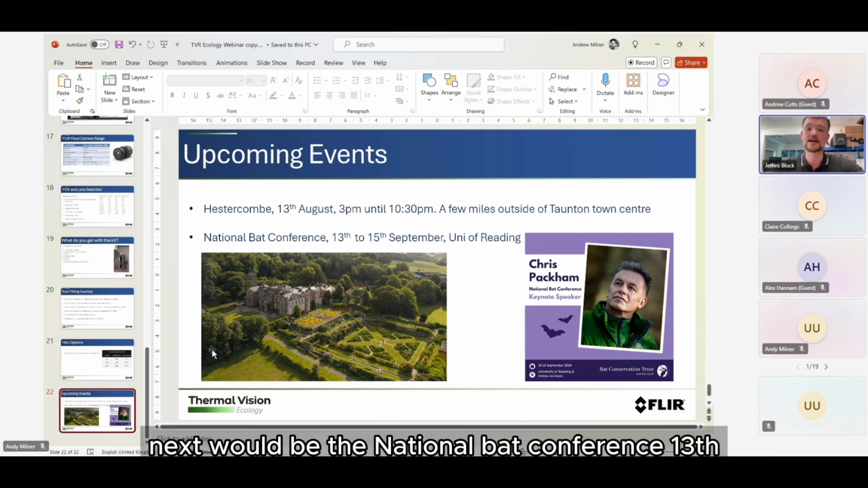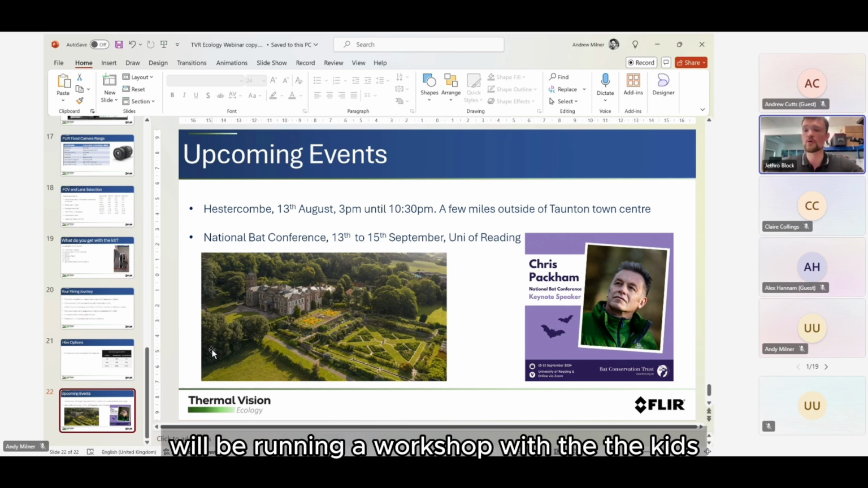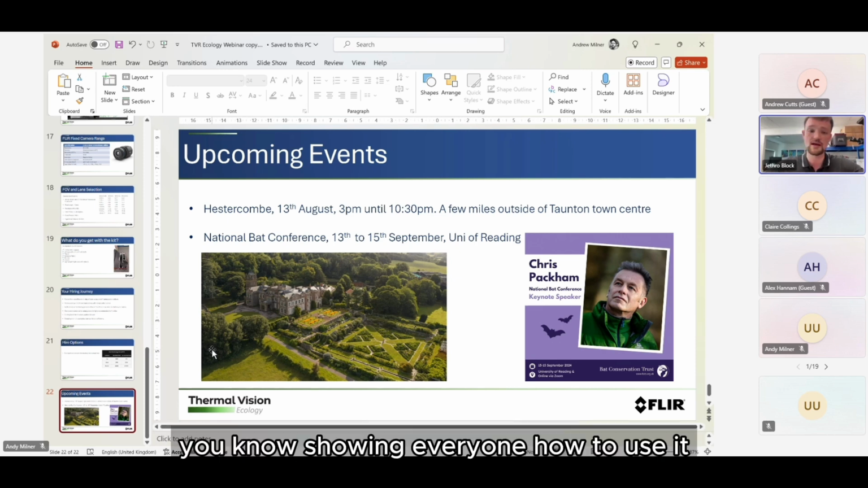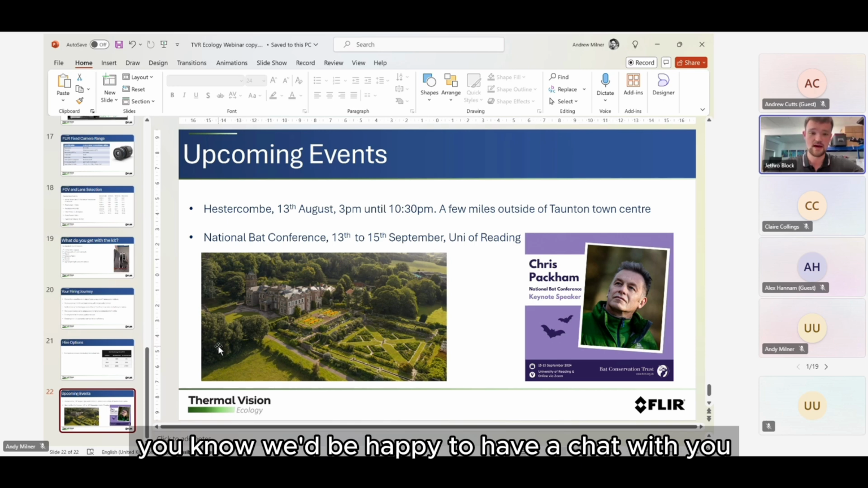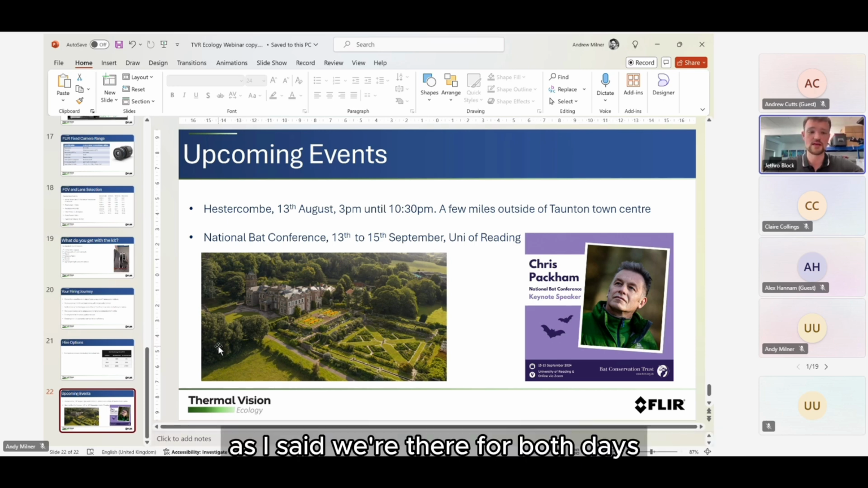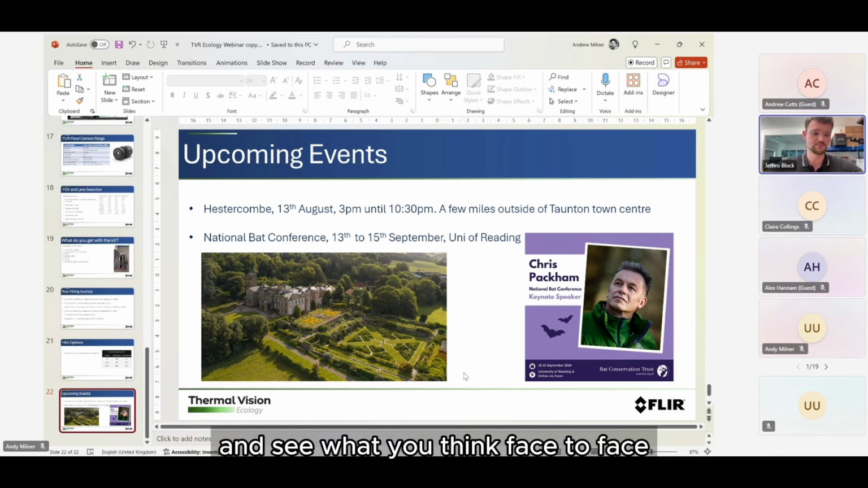Next would be the National Bat Conference, 13th to 15th of September. We'll be there across both days. We'll be running a workshop with the kits, showing everyone how to use it. If you're attending, please pop by. We'd be happy to have a chat with you. As I said, we're there for both days, so it would be great to meet some of you guys and see what you think face to face.